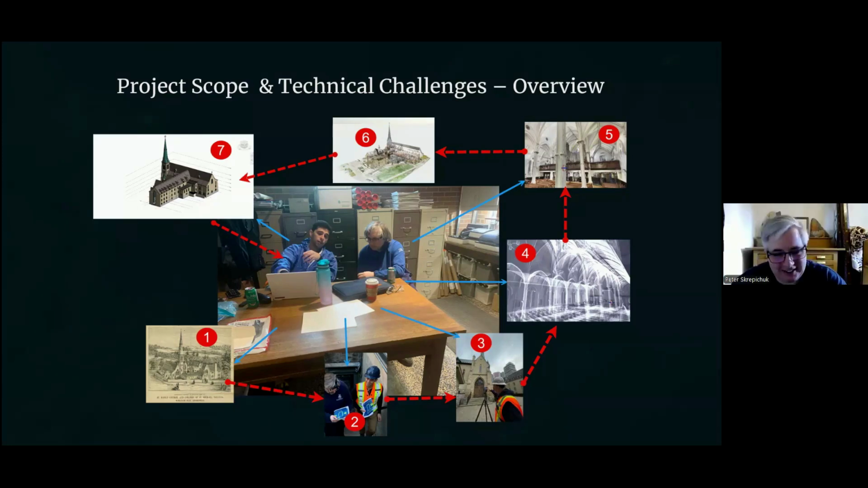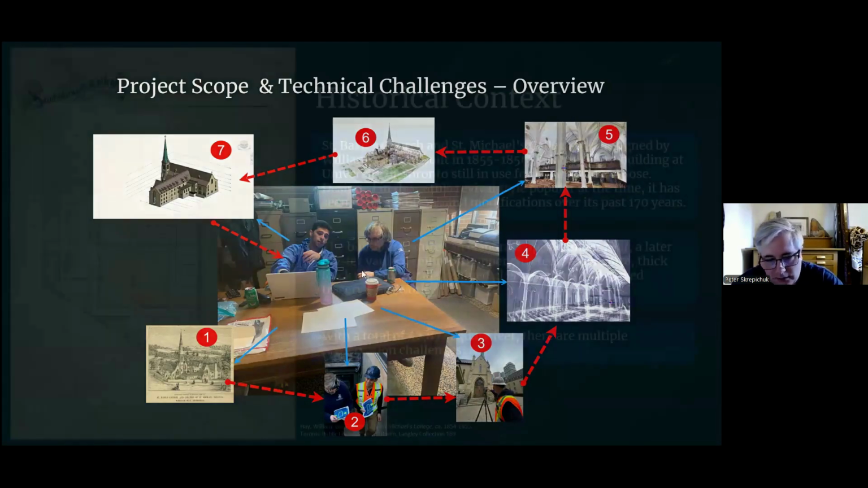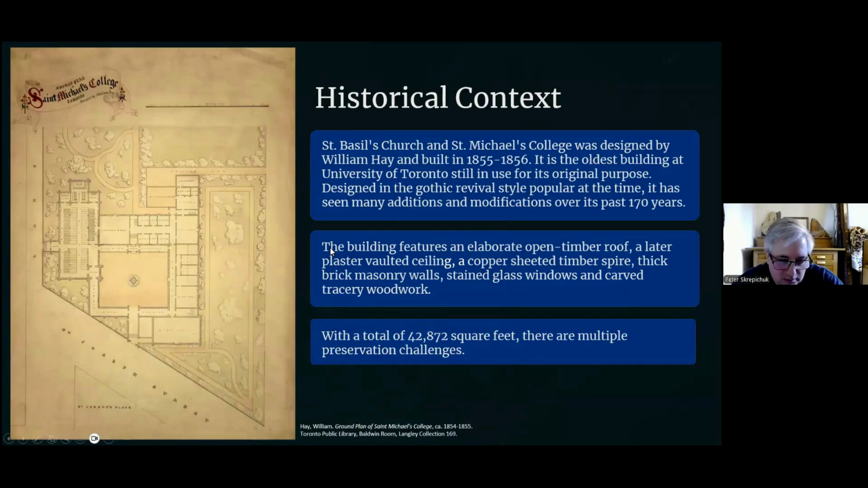Okay, and then we can look at the general history overall. On the left here we have one of two original documents that we have for St. Basil's and St. Michael's College. This is a ground plan of the college, circa 1854 to 1855. This, along with the bird's eye view, are the two main documents, together with textual documents, letters, newspaper descriptions, and the like, that give us an idea of what the architect William Hay planned and what was actually built.